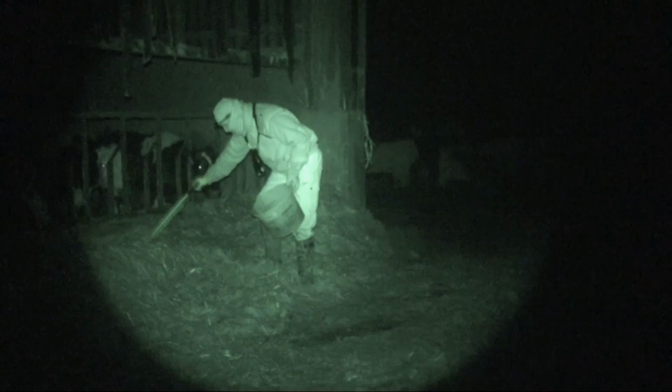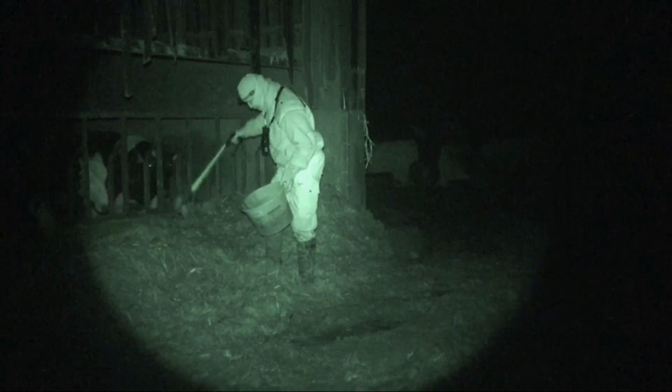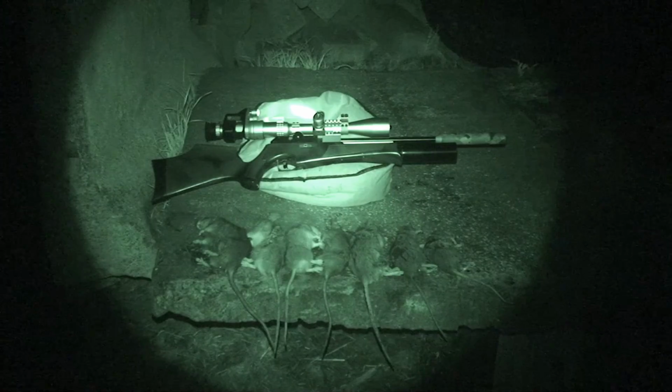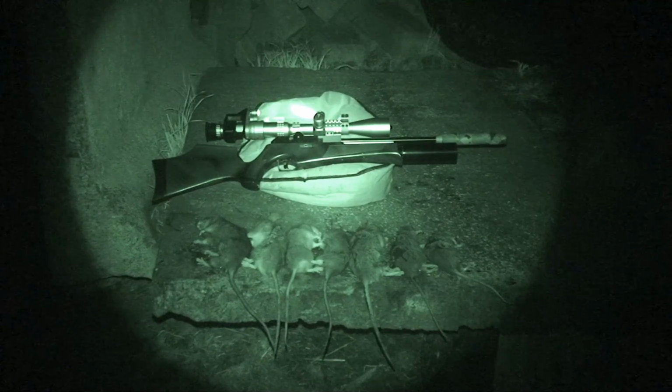Good thing I went to pick this one up when I did, because the cattle had it almost buried in the silage. Well, it's certainly not the biggest of bags, but I suppose every little counts.